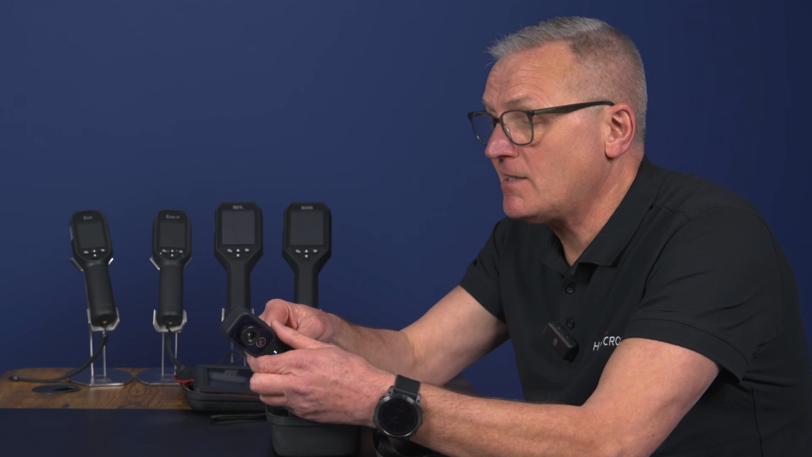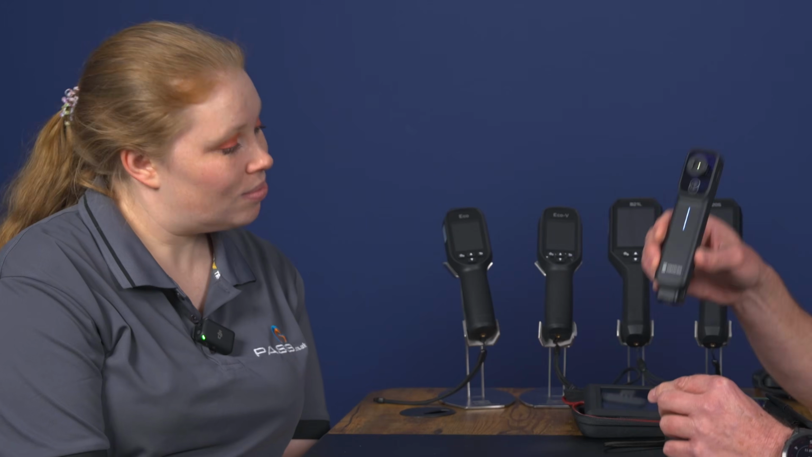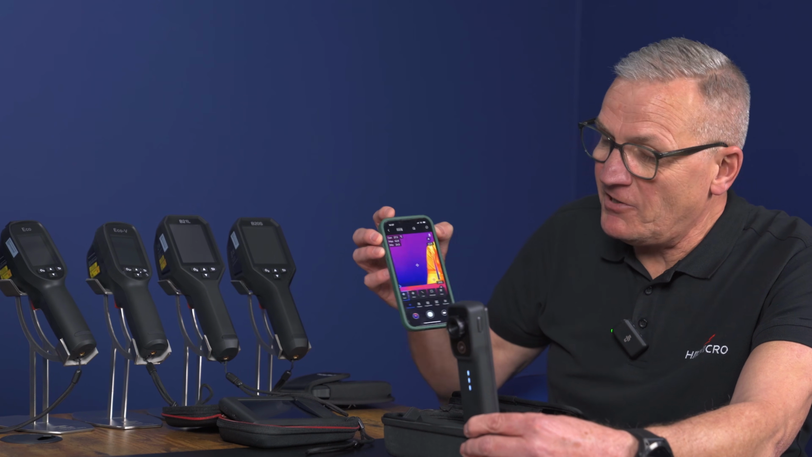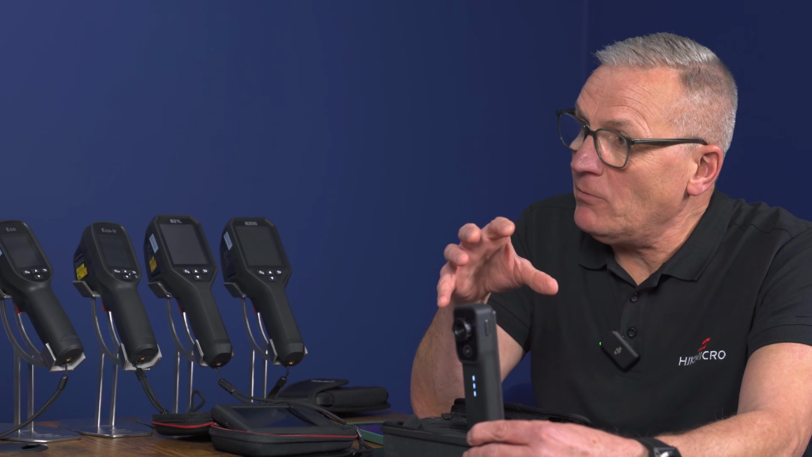So this is a magnetic bracket that we put on. It's got tripod mount as well. So this is used in conjunction with your mobile phone app. And the app really does give us a lot to play with now. So we can remotely use this now in a fixed situation or a moving situation.